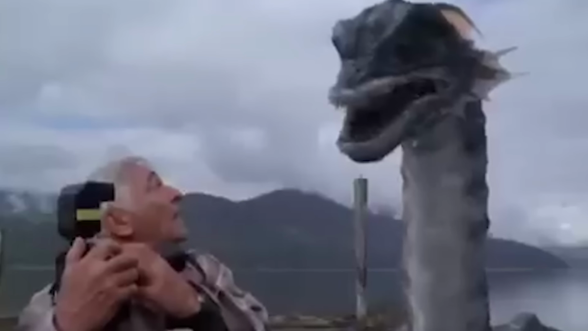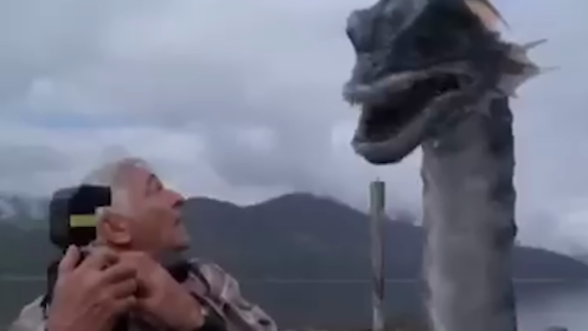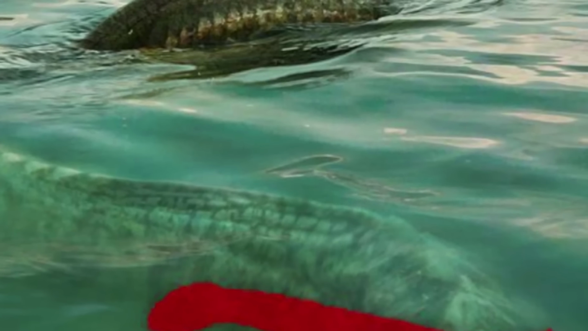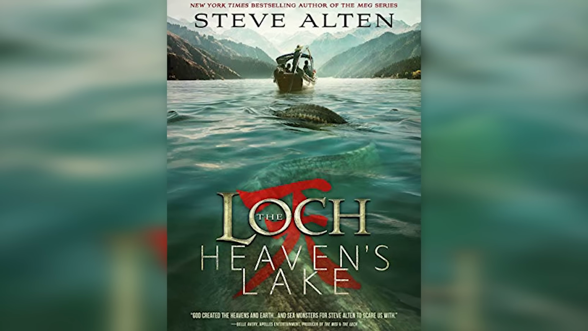With sightings dating back to 1903, this elusive being has sparked both wonder and terror. Witnesses reported seeing a creature resembling a large buffalo attack 3 people in the water before it was shot 6 times. Since then, over 100 people have come forward with their own encounters, describing a creature with a 1.5-meter-long neck, a human-like head, and gray, smooth skin. New York Times best-selling author Steve Alton has even written a book about this enchanting creature, titled Heaven's Lake.